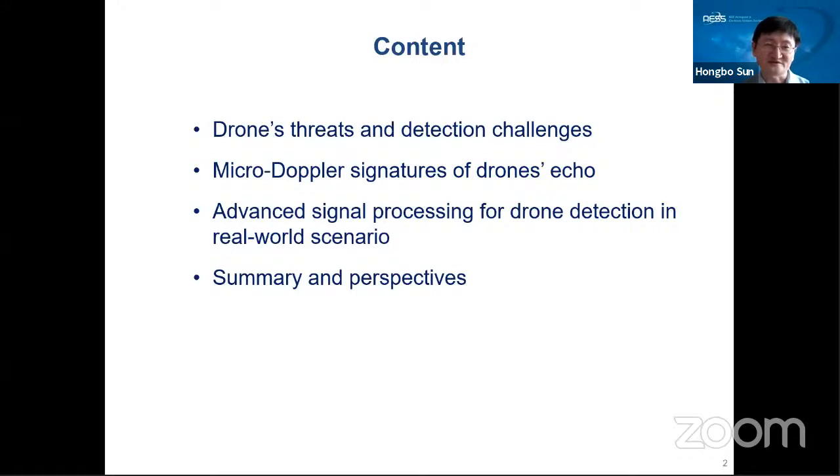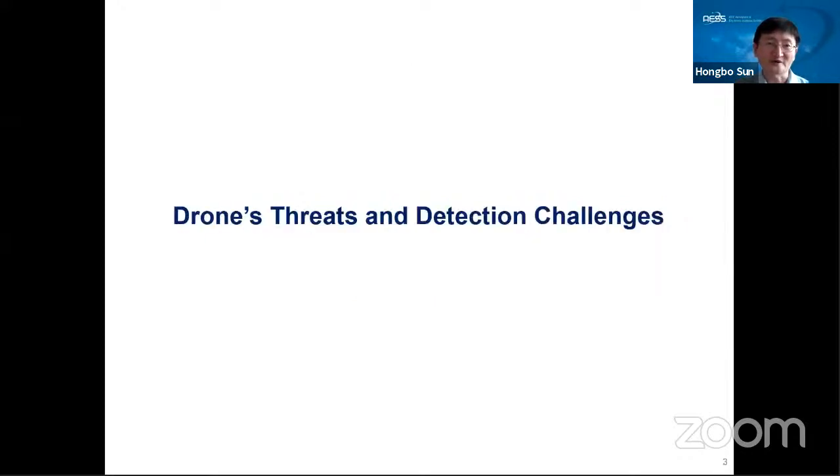Here I want to emphasize this because you can read about drone detection and classification in a lot of papers, but I would say most of the papers' results or measured data are not really from real world scenarios. So in my presentation, I will show some examples of drone detection using real operational radar systems in real world scenarios. Finally, I will give a summary and a perspective. Okay, let's go to the first part.